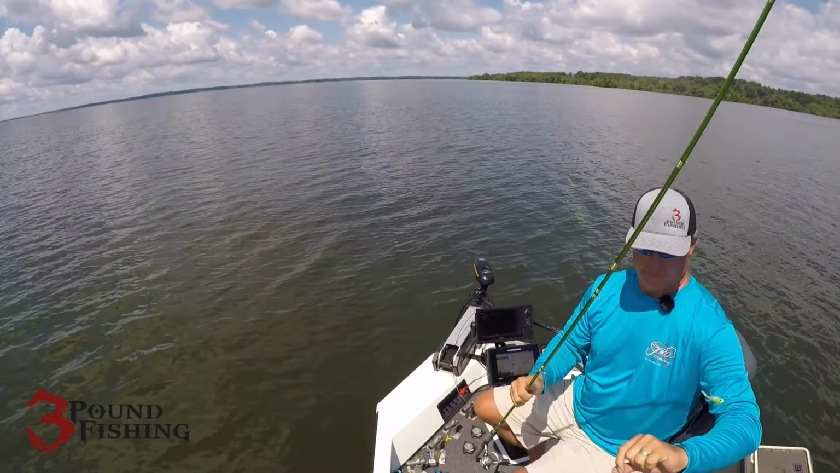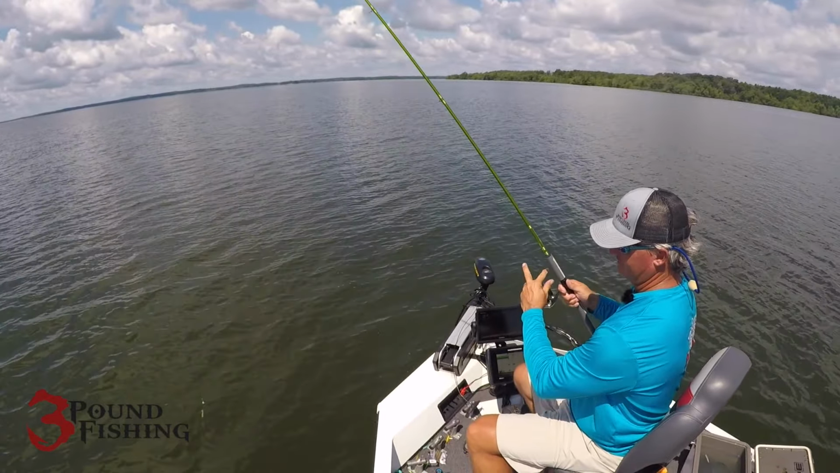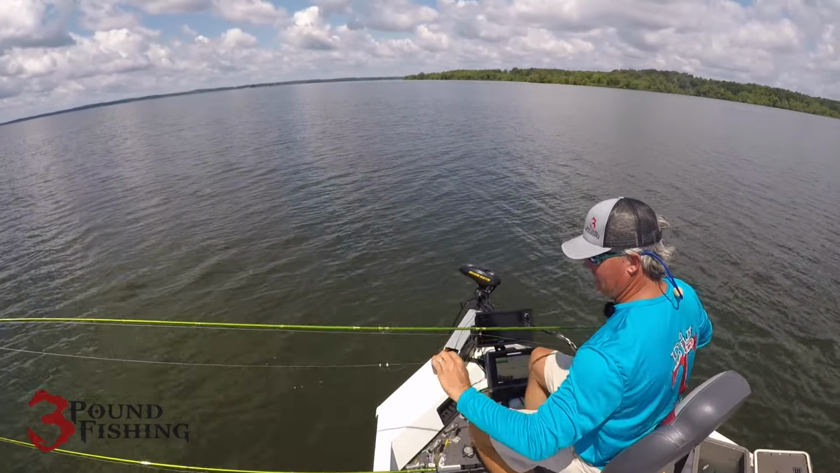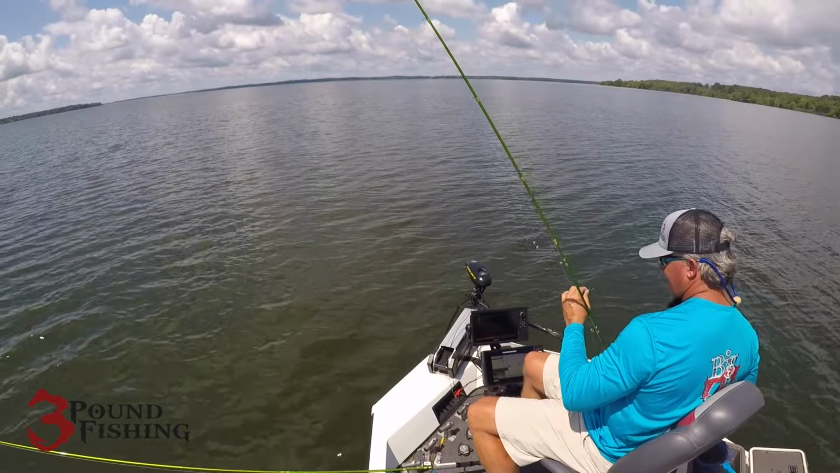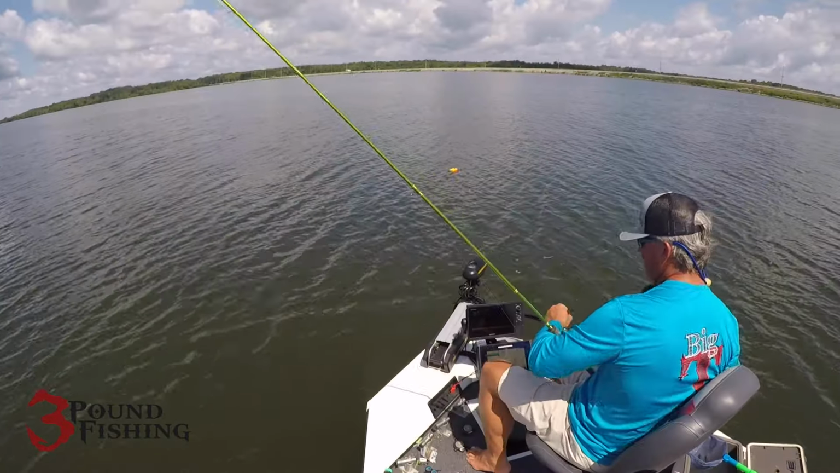Let's see if we can get some bigger fish out here now. Here we go. A little deeper water. Again, we're just trying and checking things out for this tournament. Don't fish this lake too often. There's a huge school of fish right there. Hot day, folks, hot day.